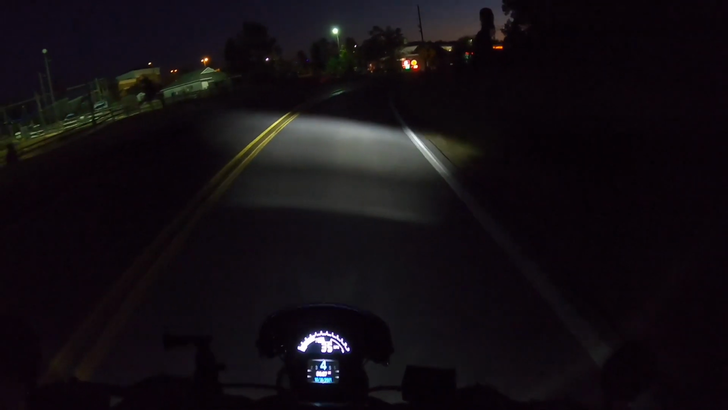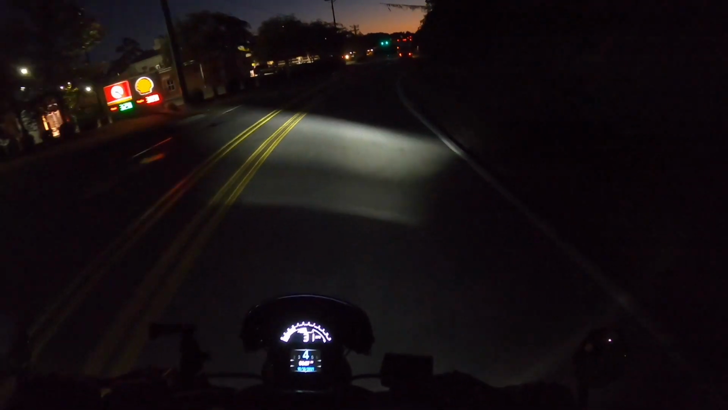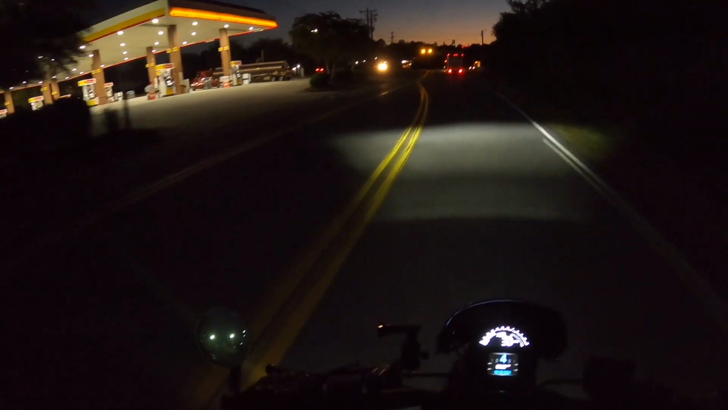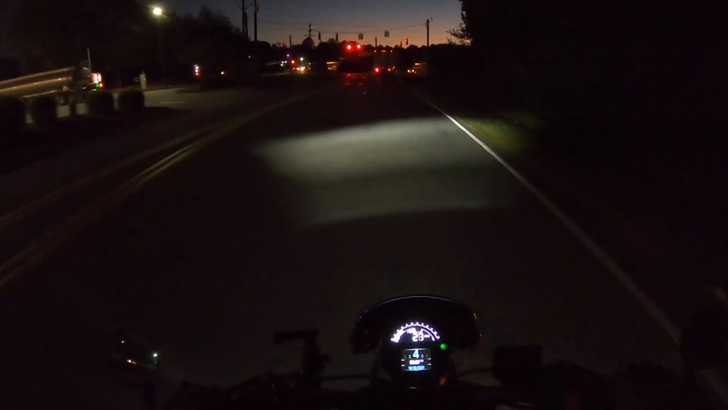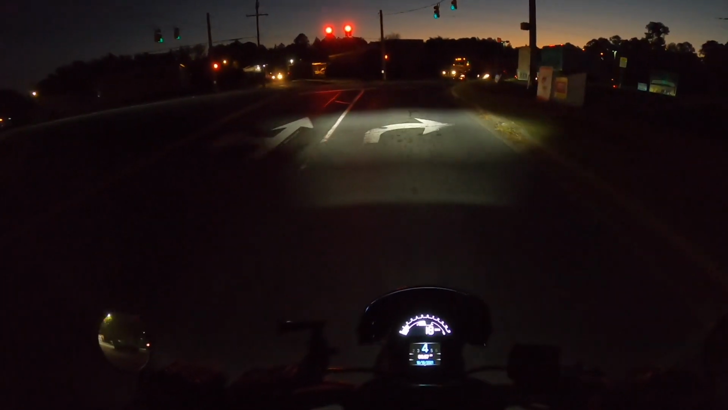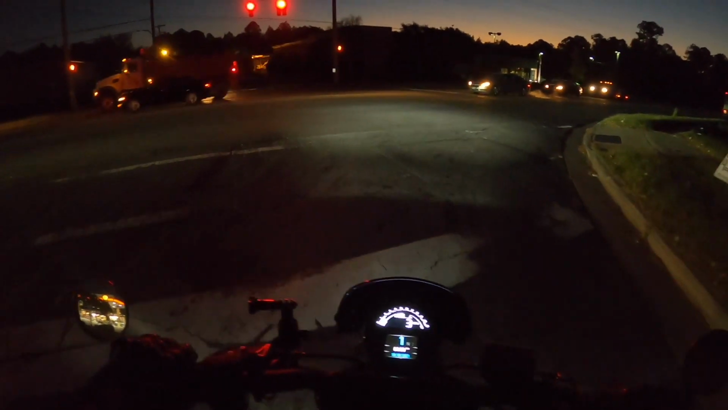So I don't know. Will I commute on this a lot in the nighttime? I think it's just fine because I don't have to go very fast, but I definitely wouldn't want to be on a road where the speed has you going faster than your headlights. You should never outrun your headlights.